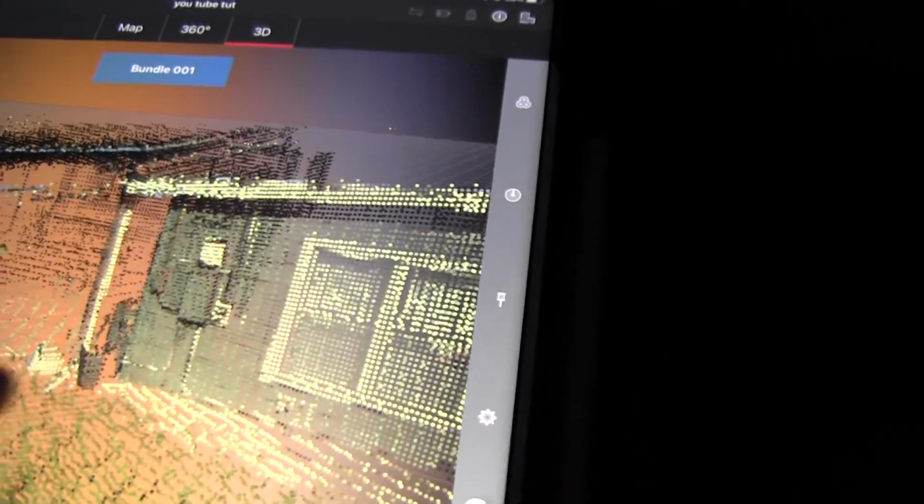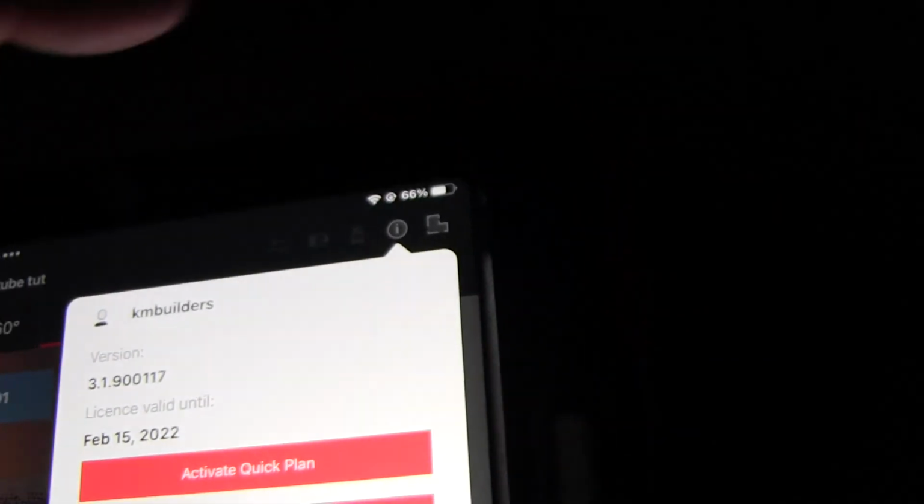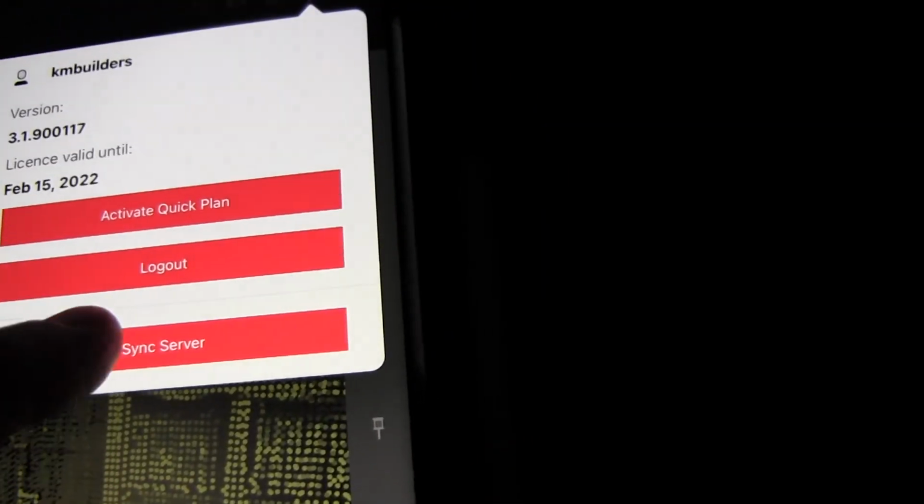Make sure it's the right project. Alright, it is. Then you're going to go up to the upper right hand corner, click on the eye, and go down to Sync Server.